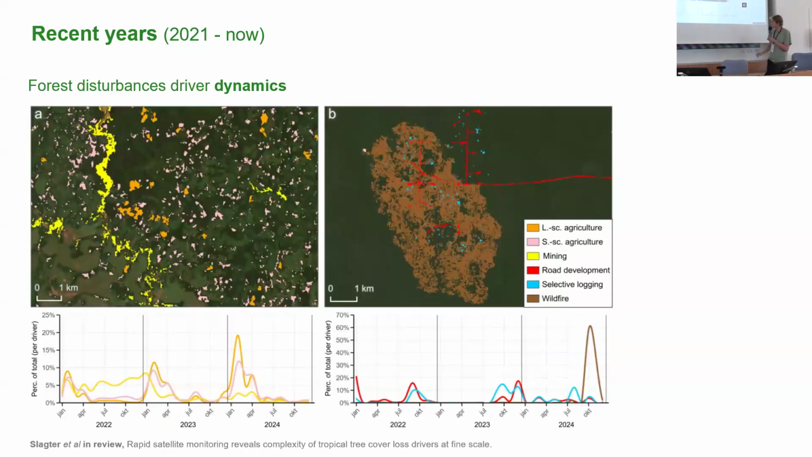What we also see, because we have this data now at least monthly, is that we can look at the temporal patterns of these drivers. On the left side we see an area dominated by agriculture and mining. In 2022 we saw a lot of mining and then it slowed down. But we also see seasonally reoccurring patterns of agriculture that are very typical, where smallholders cut forest in the dry season, and for the rest of the year nothing happens, and then next year another patch is cut during the dry season.